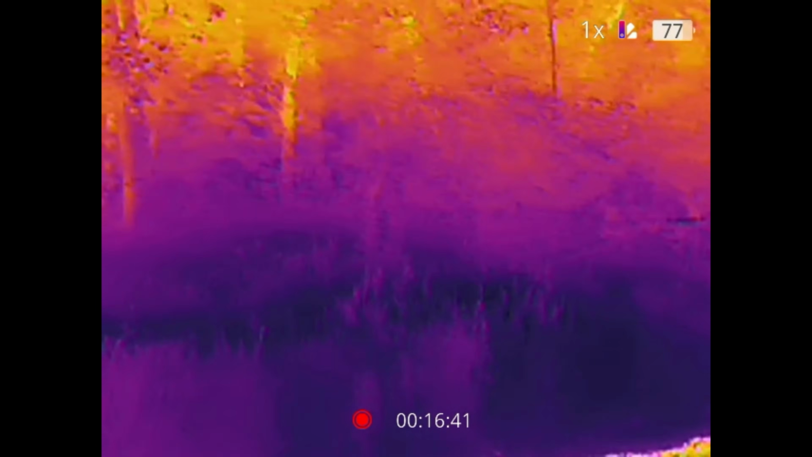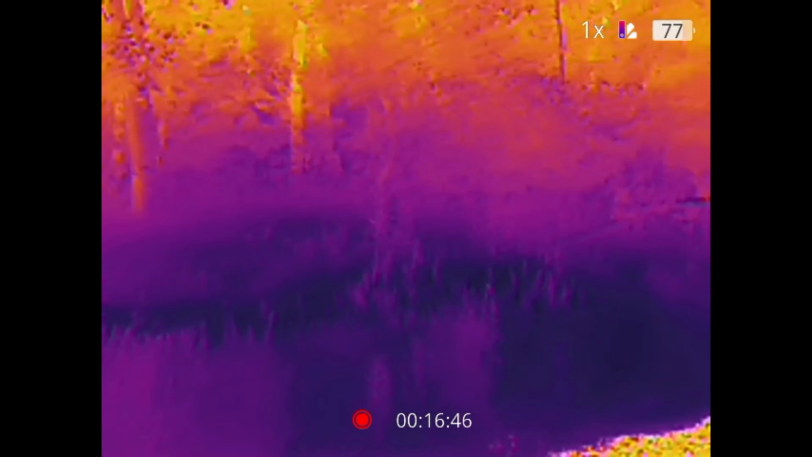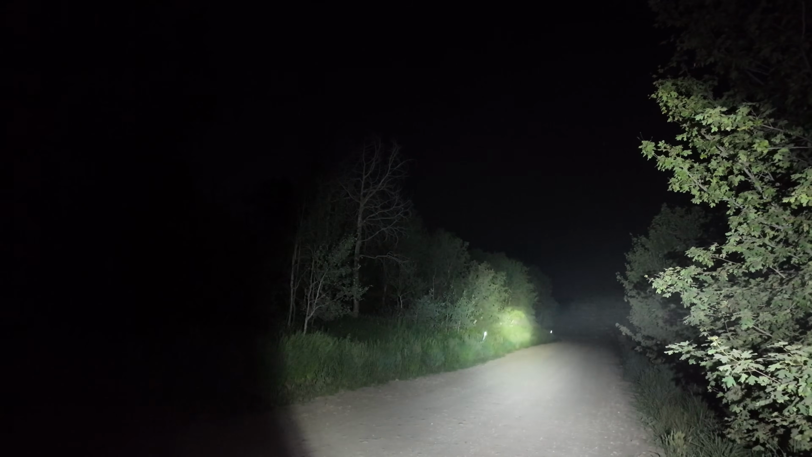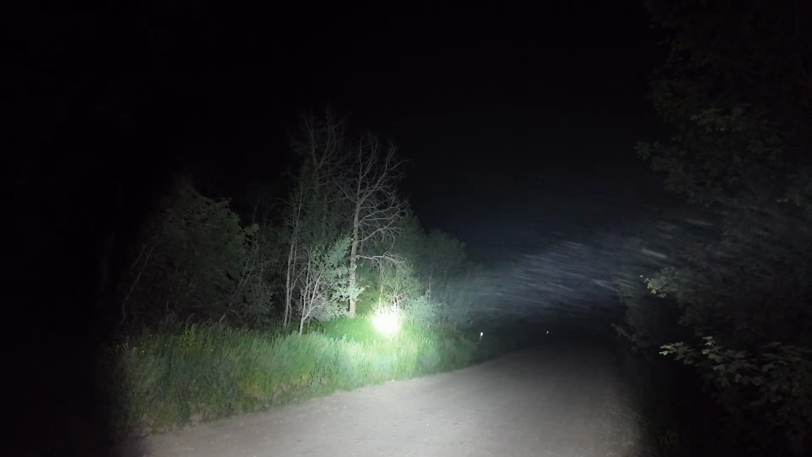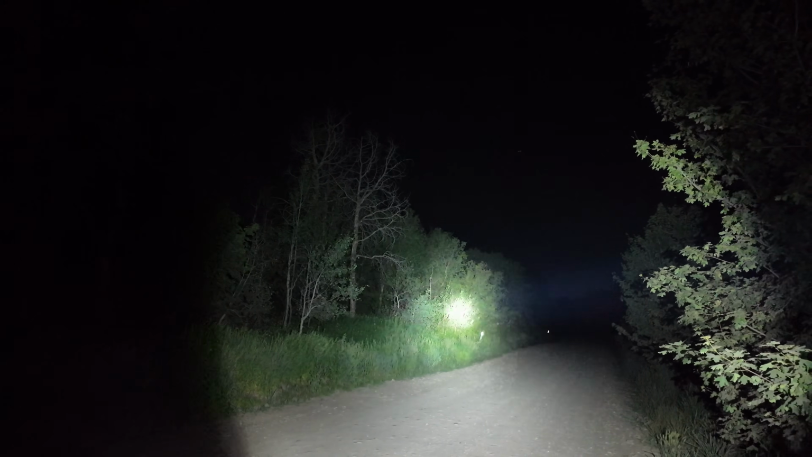I'm going to get in the car, and I think I'm just going to use the thermal. We're going to drive by, and we're just going to use the thermal on that same spot where we heard the noise. I'm not walking down there again. That was really, really scary.